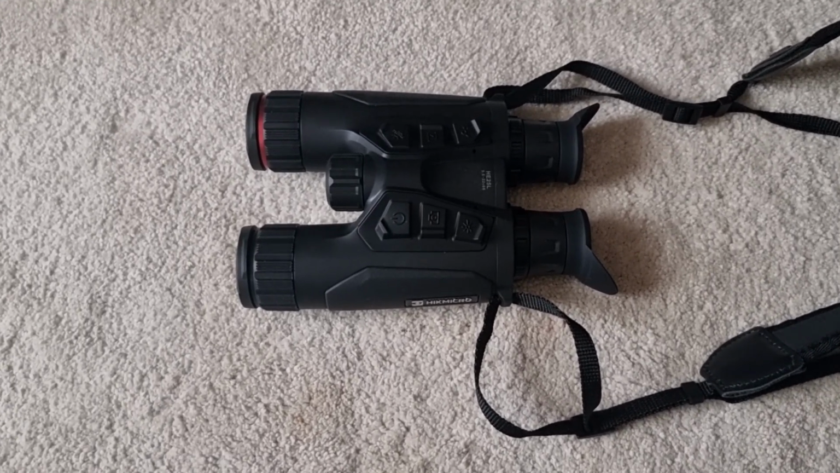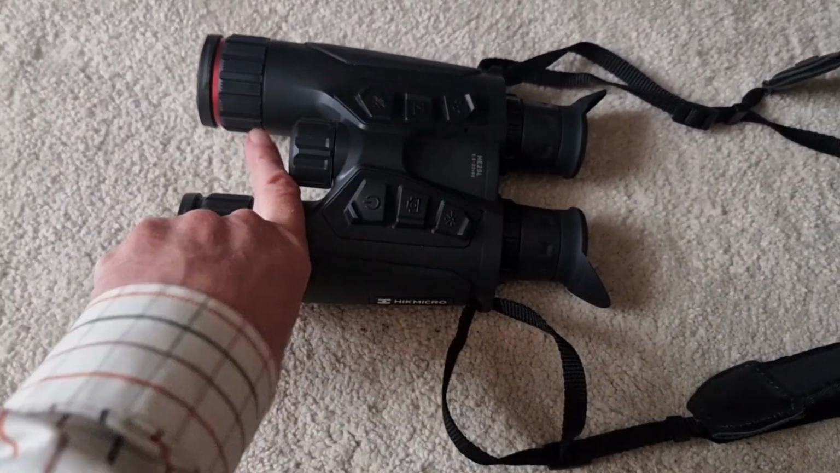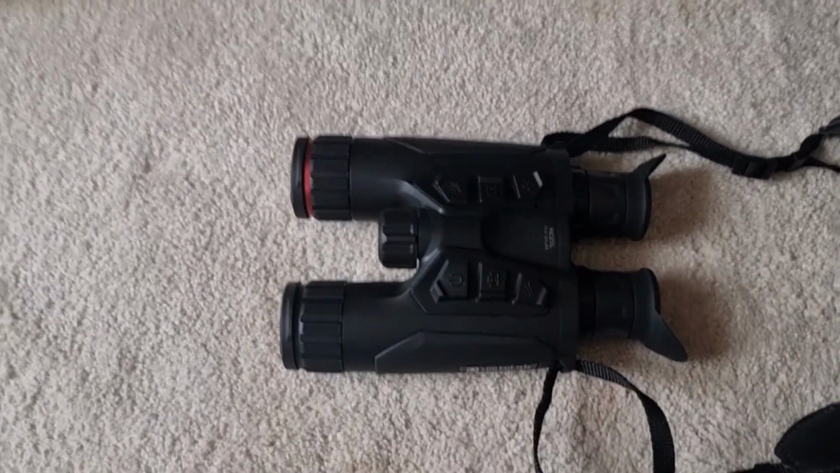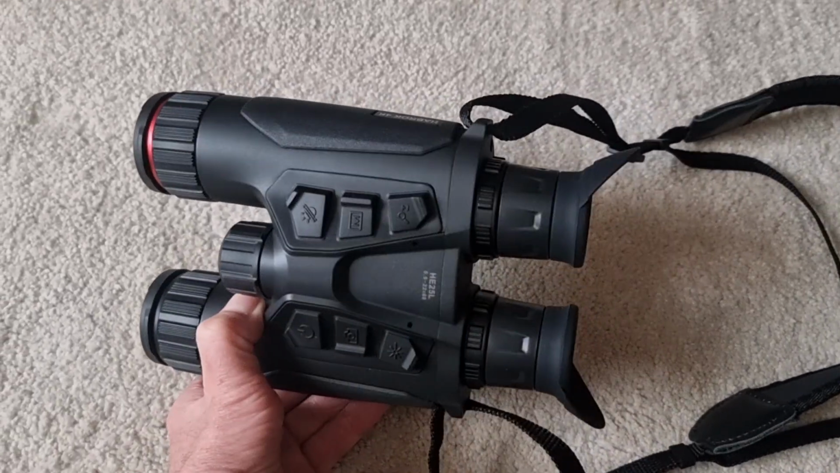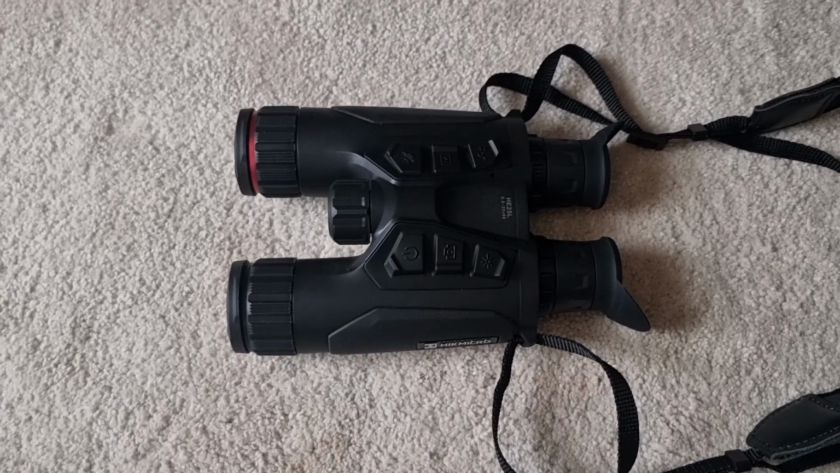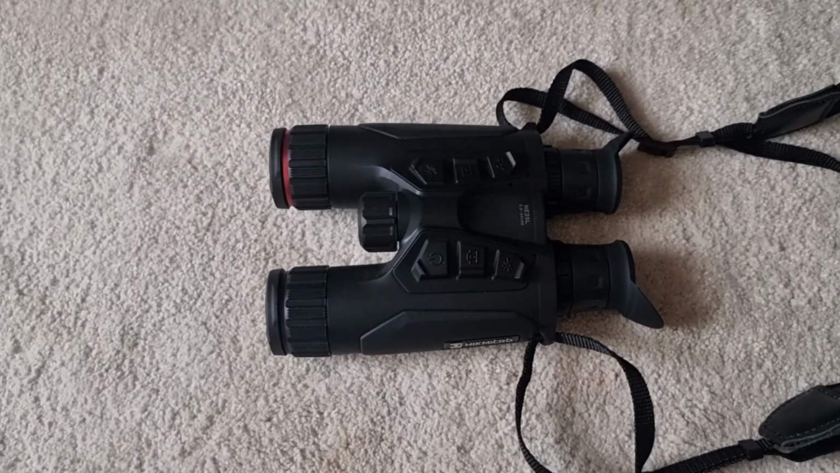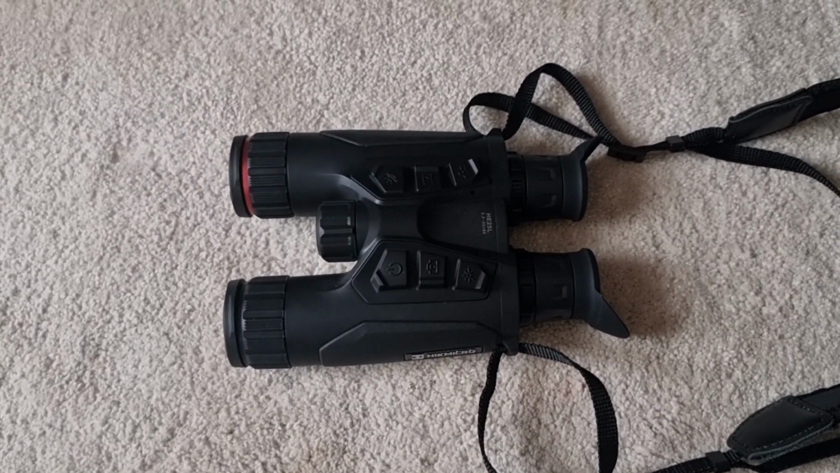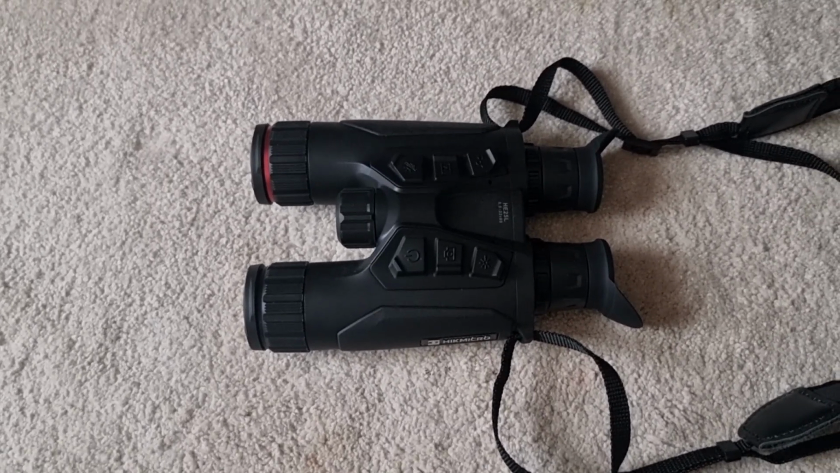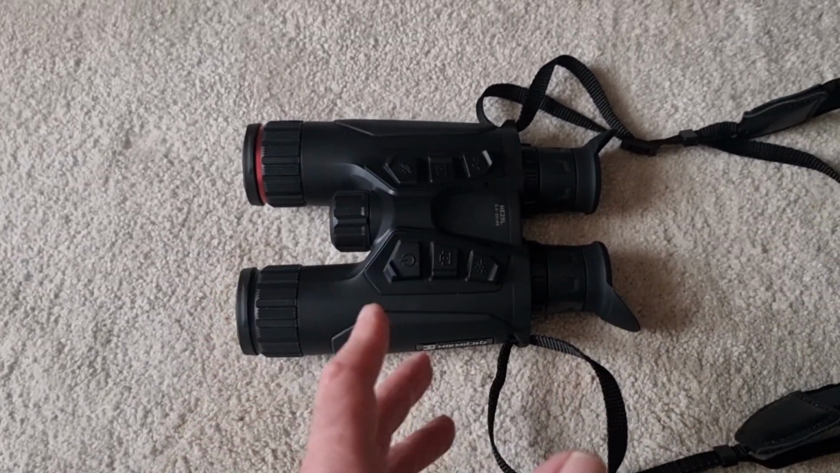The advantage with these is not only do you have your thermal channel, and now they call it an entry-level thermal channel, but please do not think that because they sell these as an entry-level thermal device that what you're going to get is like on the very first thermals that came out, where what you saw was a fairly unrecognisable bright white blob, or black blob if you're in black heat, that was difficult to recognise what the hell it was until you were really close. These are entry level, but they're entry level by today's standards, so things have moved on considerably.